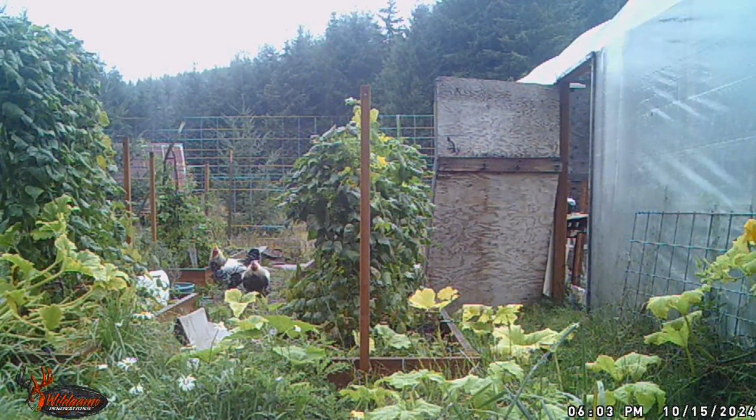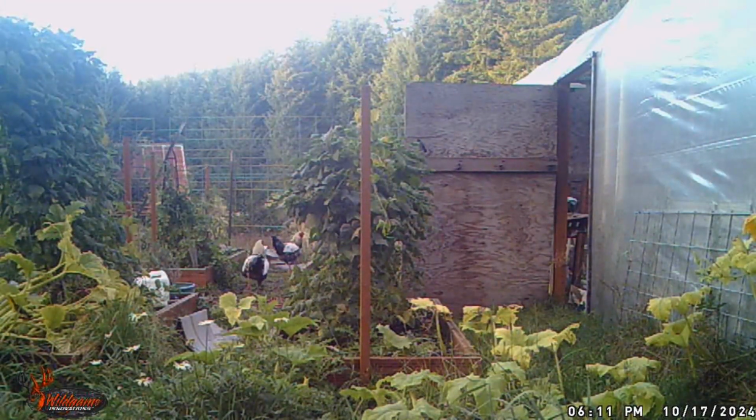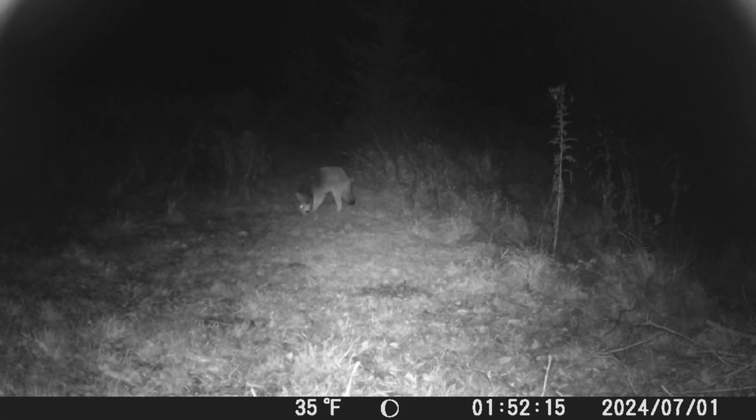But we had 3 in total, as you can see here in the picture. And just another video of them walking around, checking things out. Very beautiful roosters, by the way. At first when I found that I had 3, I was like, oh crap, a lot of noise.